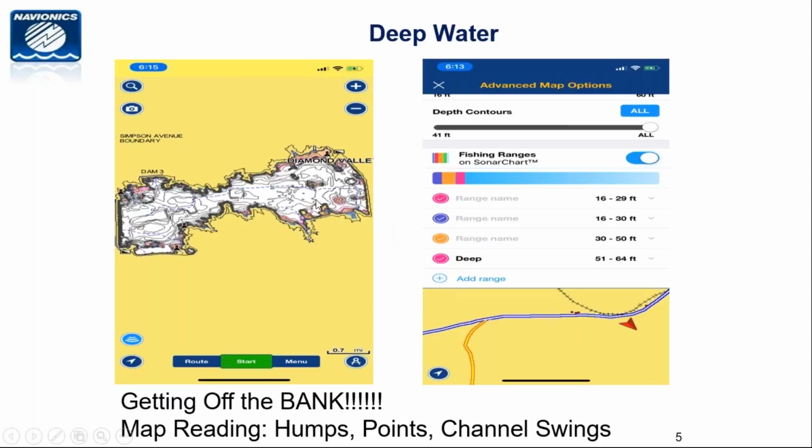So Eddie, this is actually screenshots from my cell phone. So what I've done is I brought up the Navionics app. This is what it looks like right here for this particular lake. You click on menu. Once you click on menu, you click on map options. And once you click on map options, this comes up.